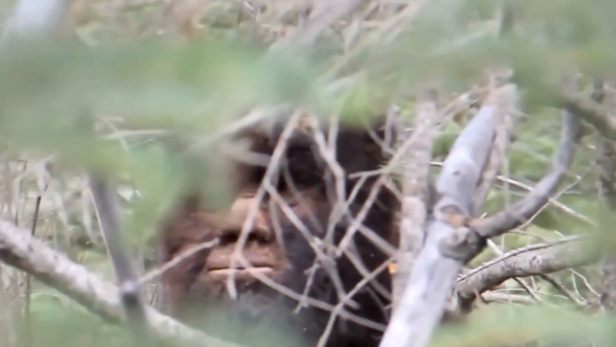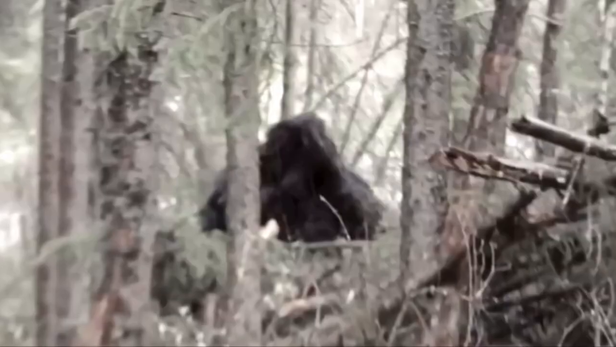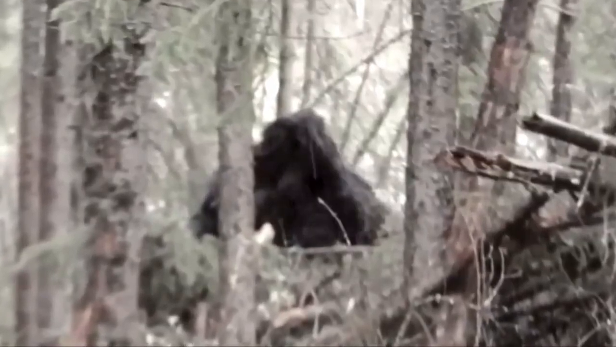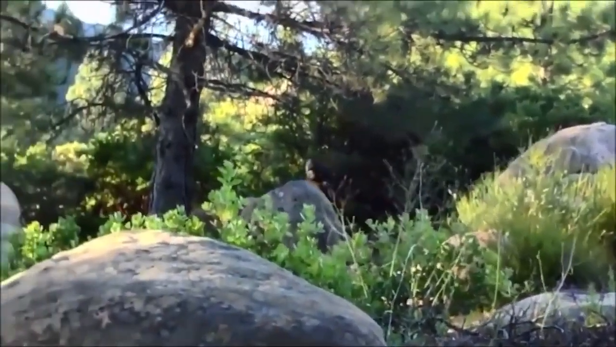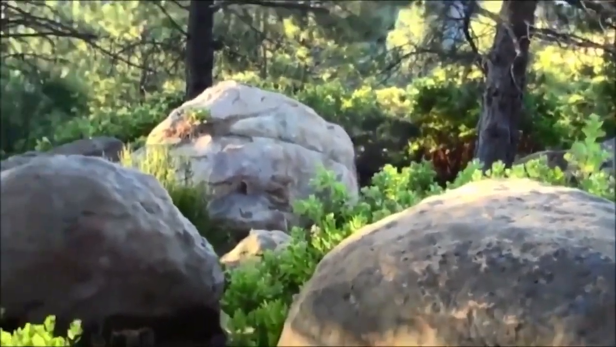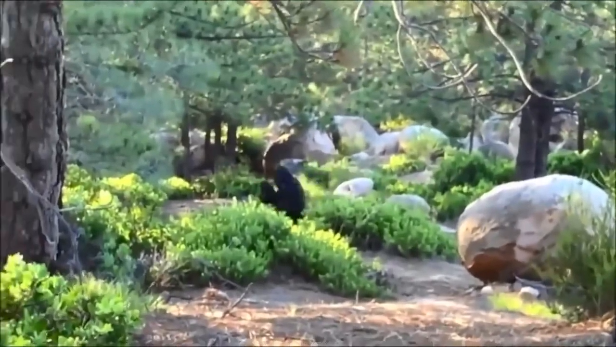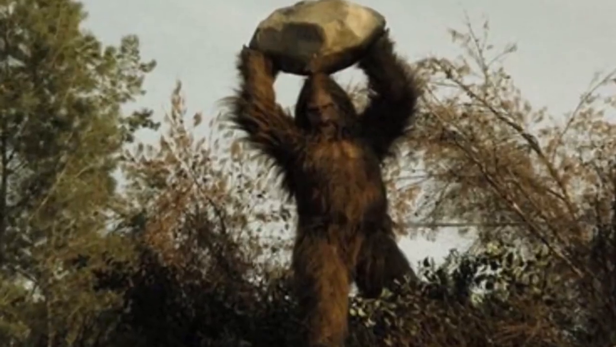Bigfoot? For centuries, people have reported sightings of these elusive creatures. Some say they're tall, and some say they're short. Some say they're gentle giants, while others claim they're vicious beasts. But one thing's certain, they capture our imaginations like few other creatures can. There's something primal about the idea of a Bigfoot lurking in the shadows, just out of sight. Maybe it's because they seem so close to being human, yet so far removed from our daily lives.